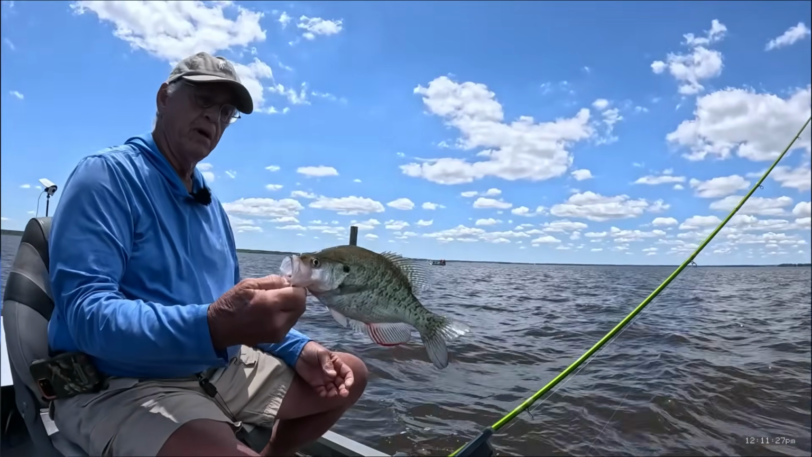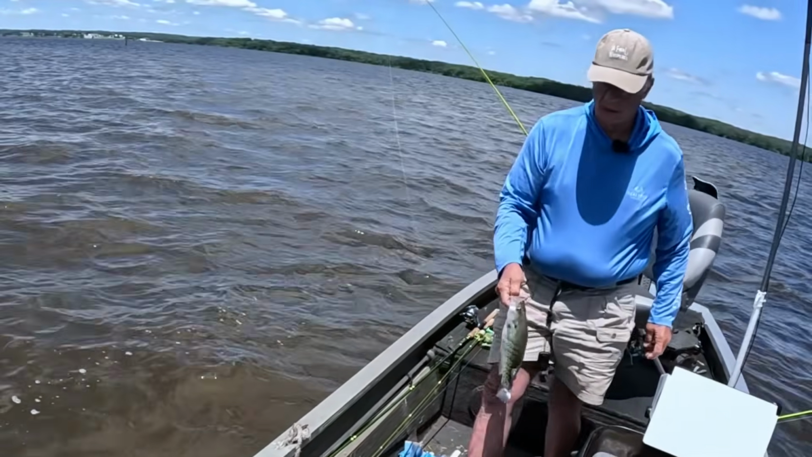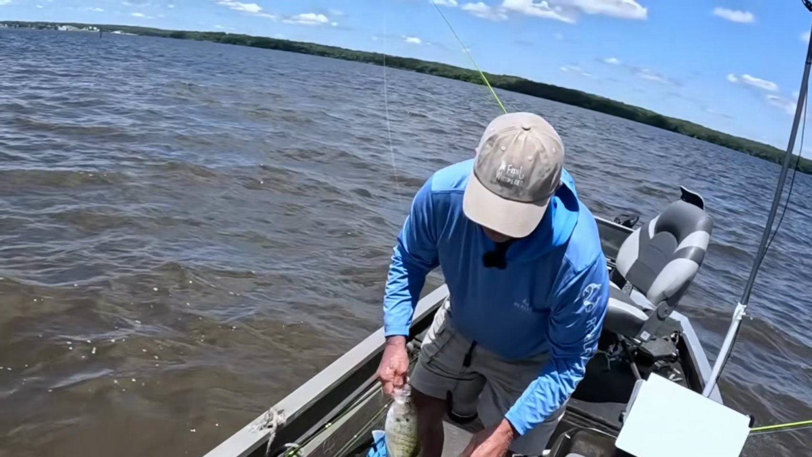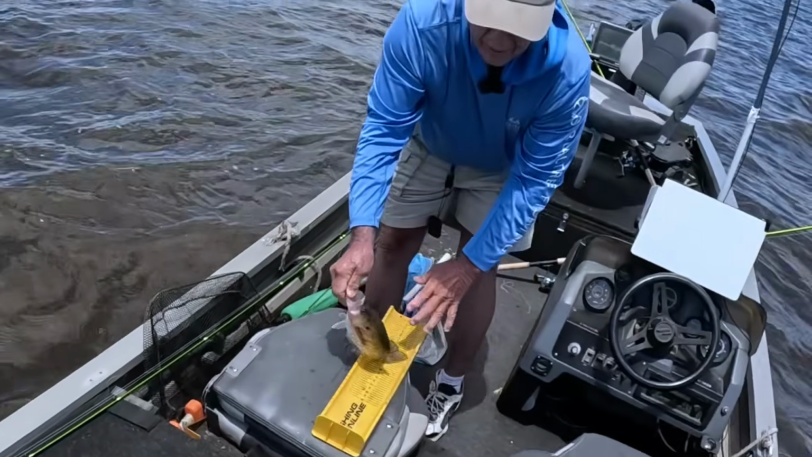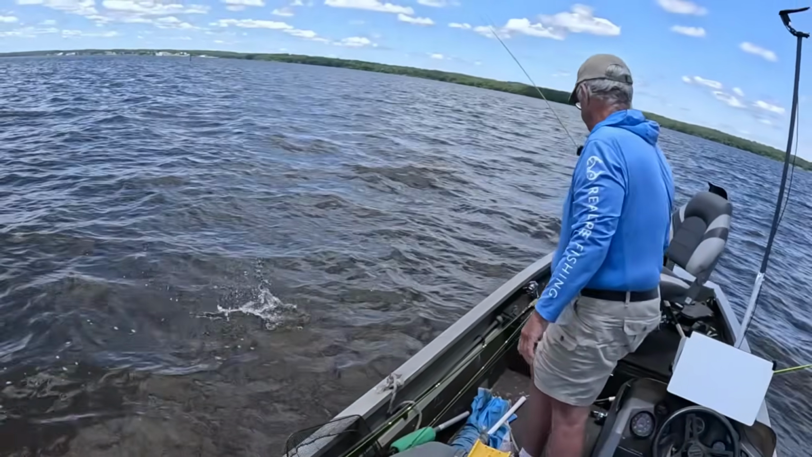Boy, it bloodied him up bad, didn't it? That's a nice one right there. Got blood on me. Let's rinse that blood off. That is a 12.5. 12.5. That's a nice one there. Put him back.